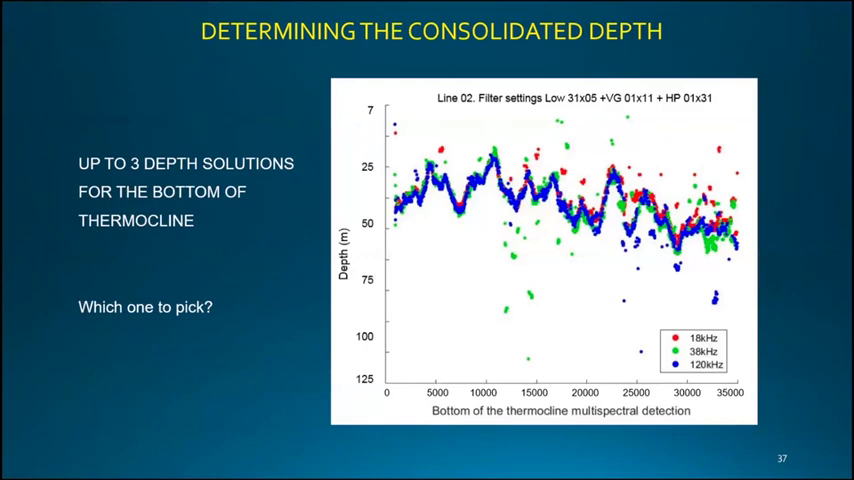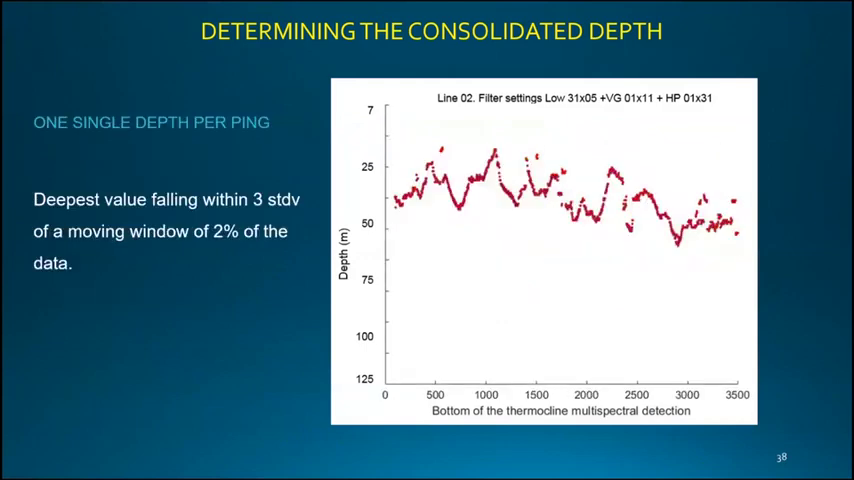So which one to pick? We need a unique solution for the depth of the thermocline. Our first try was just to get the deepest value falling within 3 standard deviations within a moving window, taking 2% of the data around. With this, we are taking only one depth solution for the bottom of the thermocline. But once again, we're having some outliers.